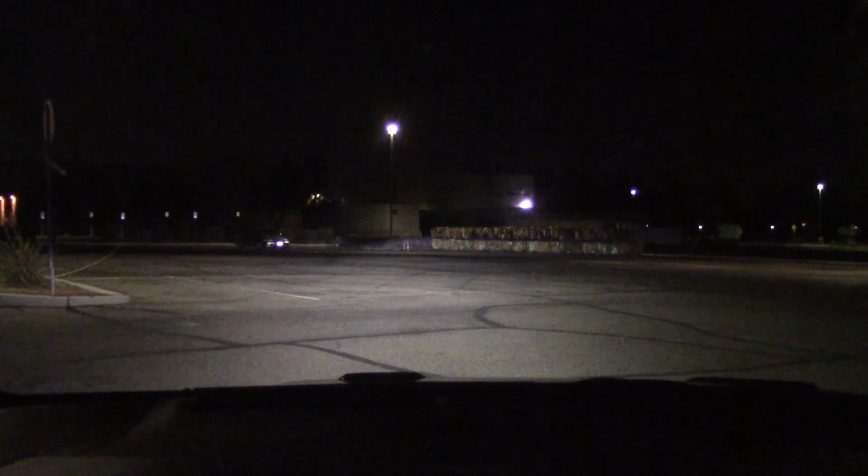Here we have the headlights on the wall 3 yards away. Low beam, very bright. We do have the 50-50 split that we see on modern headlights nowadays. Bright on the bottom half, dark on the top half. We'll talk about that a little bit later. Now go to high beam. Strong in the middle, not so much on the sides. More to come.